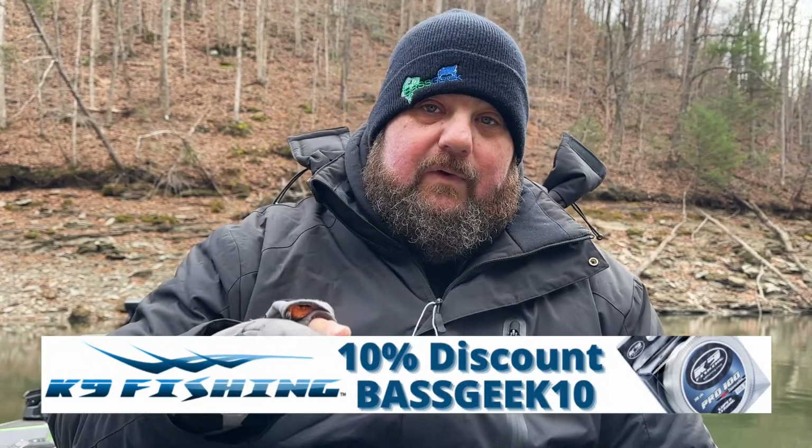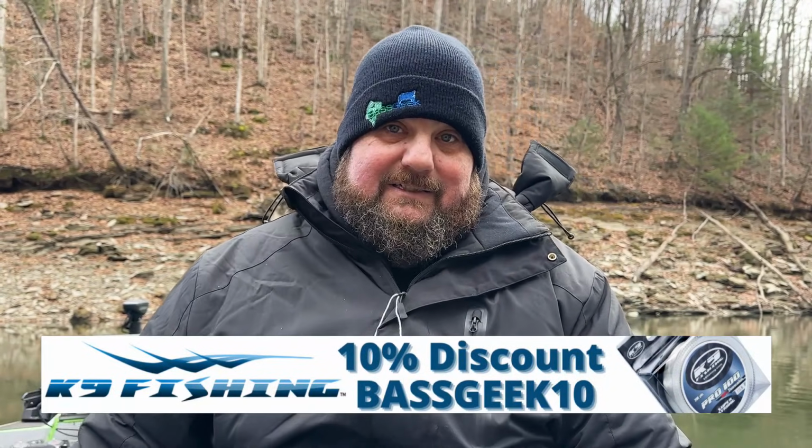Oh, and by the way, the line is Pro 100% fluorocarbon, and I would tell you to put 20-pound test on. We're only using 15-pound test, just because I'm fishing very clear water, and we throw the Alabama rig a lot, so I'm kind of used to this whole setup.